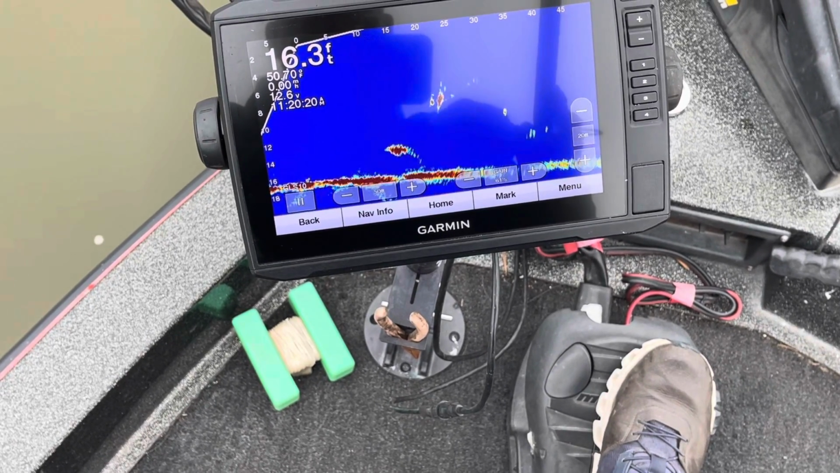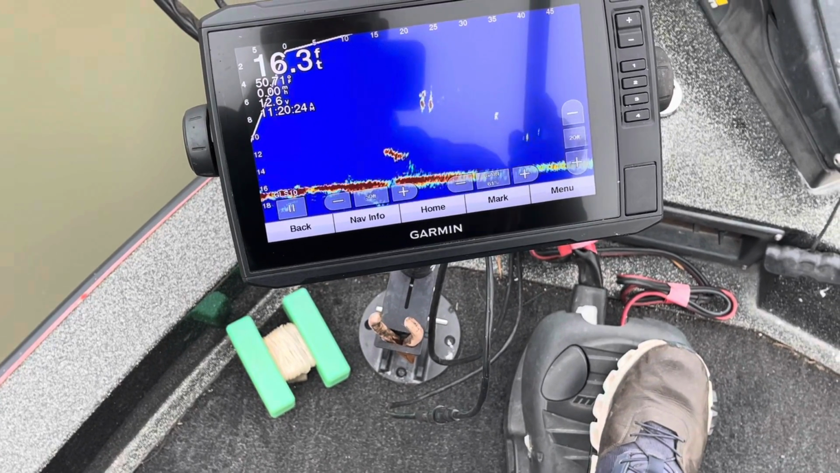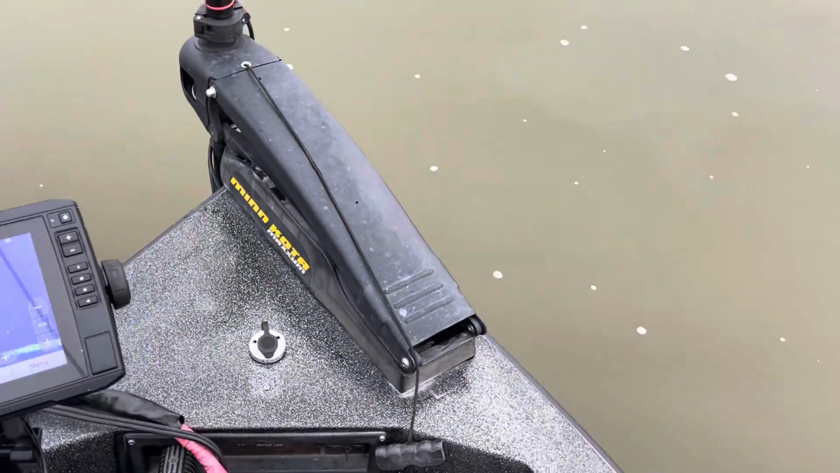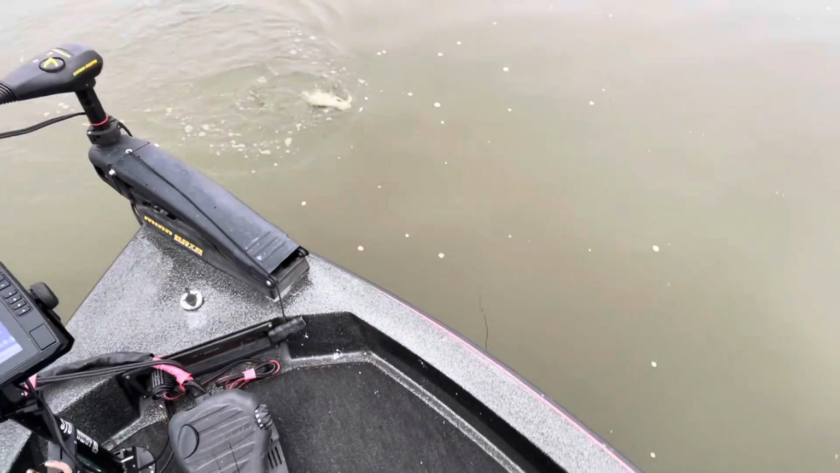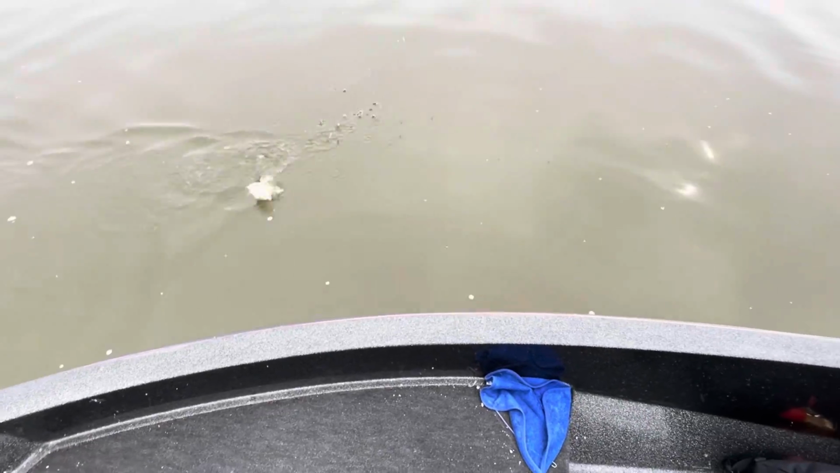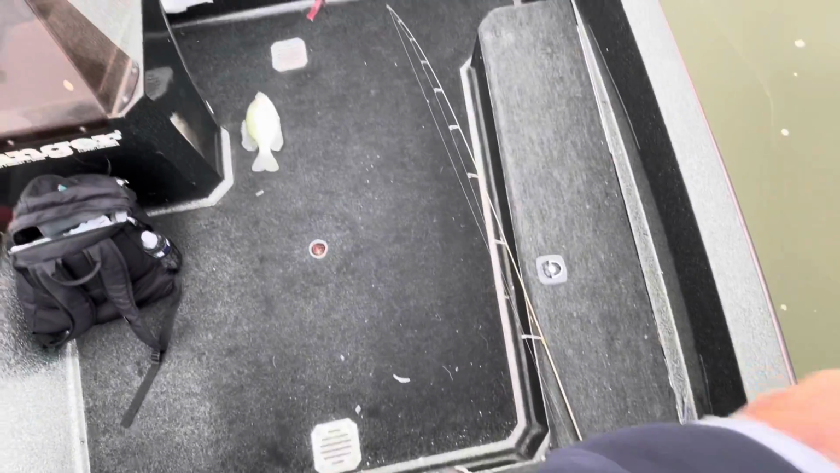I'm using one of them hand ties. Oh, he come up on it. I got him. I got him, man. On this big old rod. A good fish too. He got that thing engulfed. Slab, look at that slab, y'all.